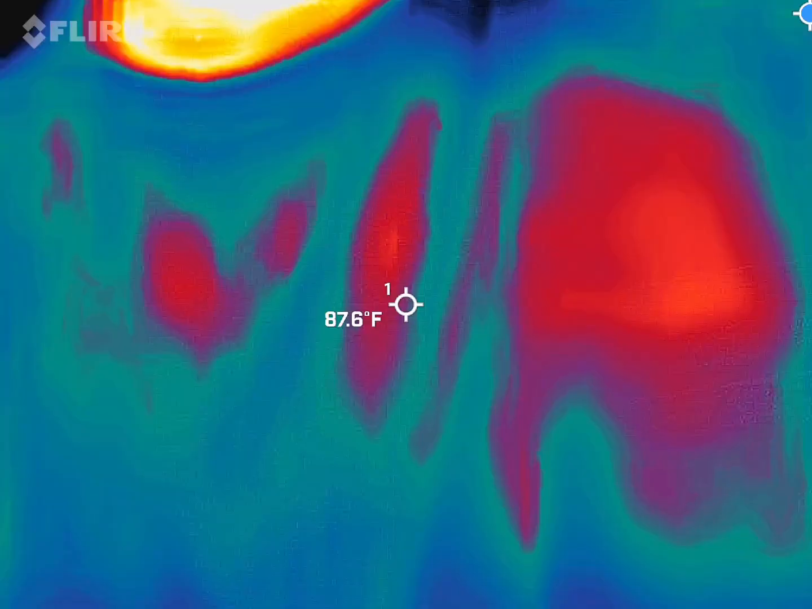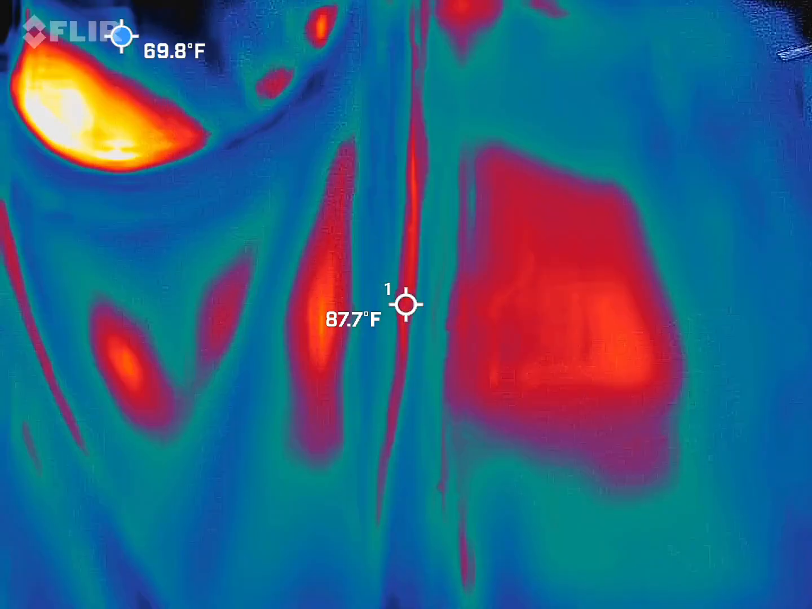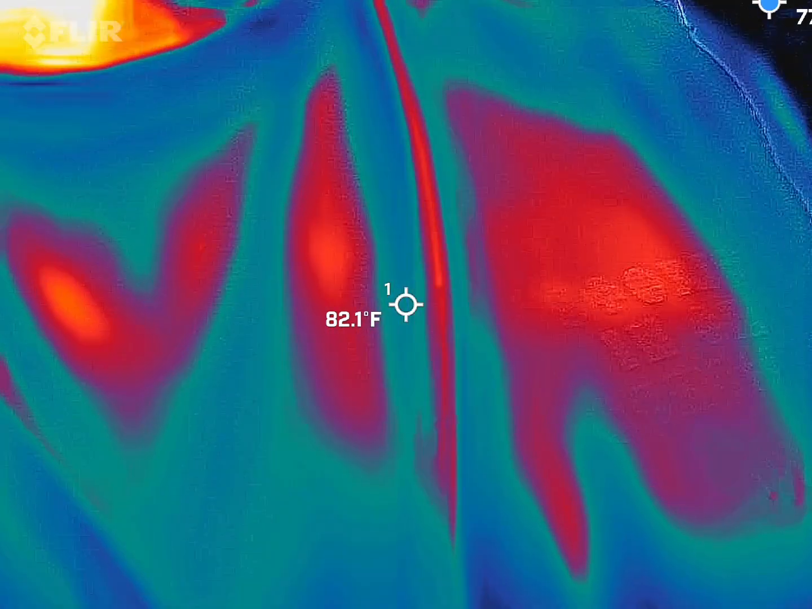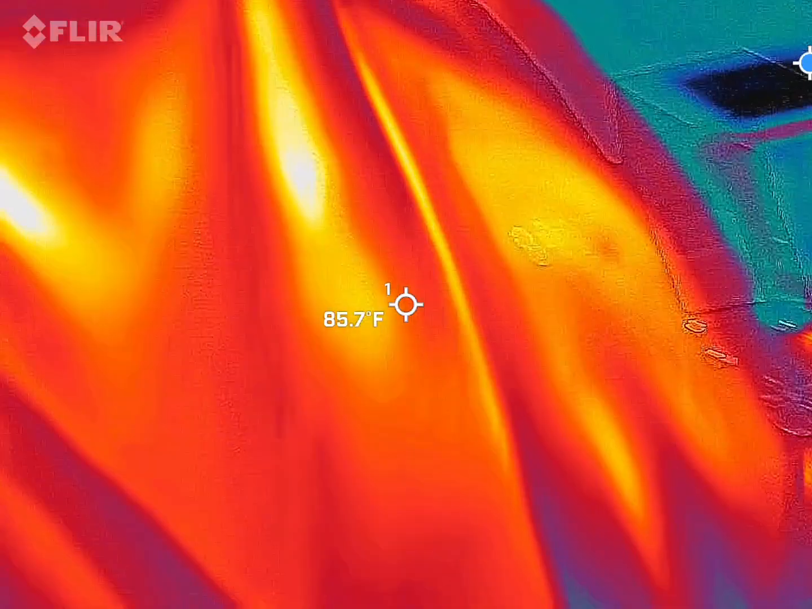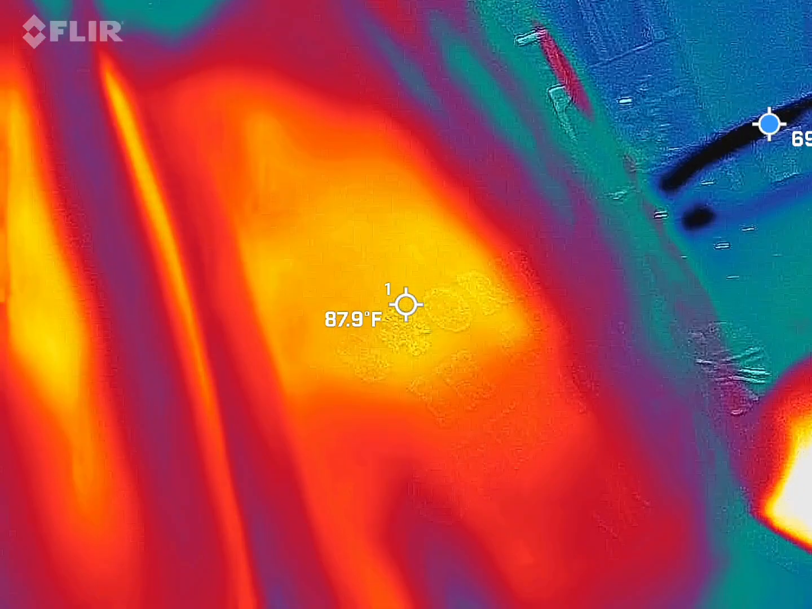So the cool thing about this particular camera is I also have it set up with a blue dot bouncing around the screen. That is showing you the coldest spot in the frame at that particular moment. I'm looking for 15 plus degree temperature drops out of this guy. So we're at 75, we'll just say ambient here tonight. So I'm going to be looking for 60 degrees and colder coming out of that.